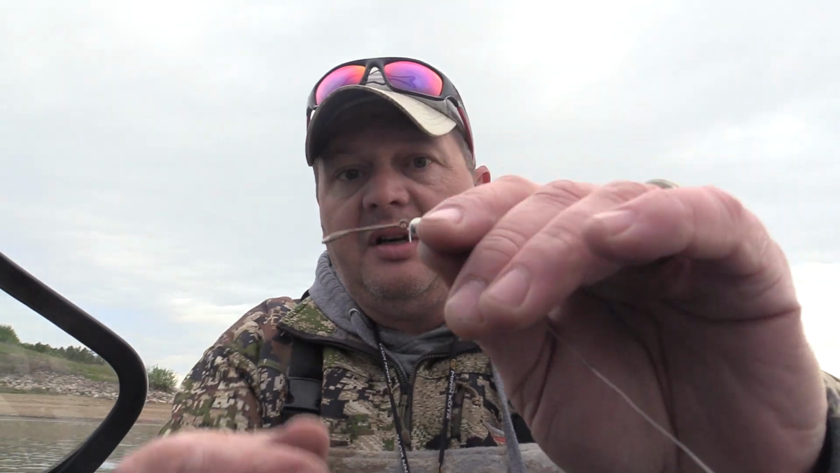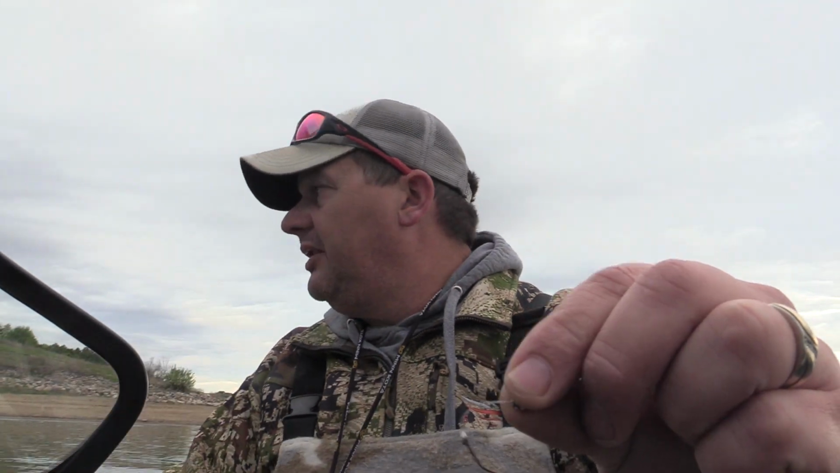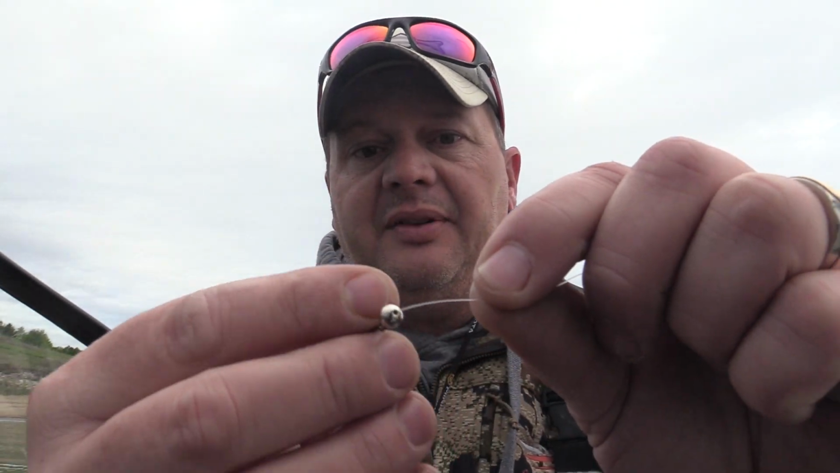So what I'm going to do is run a planer board out in about 3 to 5 feet of water and then keep the boat out in about 6 to 8. And then I'm going to run that board up there, and I'm going to use probably a crawler on that one, and nothing special, just a bare hook. And since the water's a little bit dirty today, I just put a silver bead on there, just something for a little bit of color.